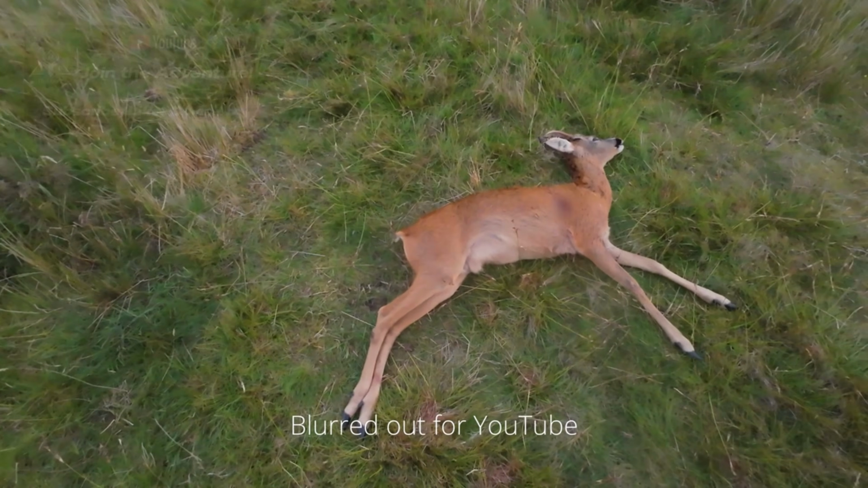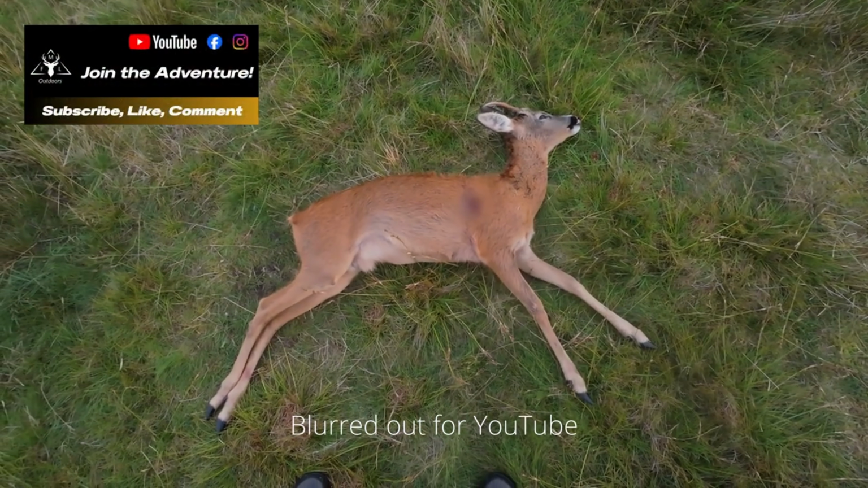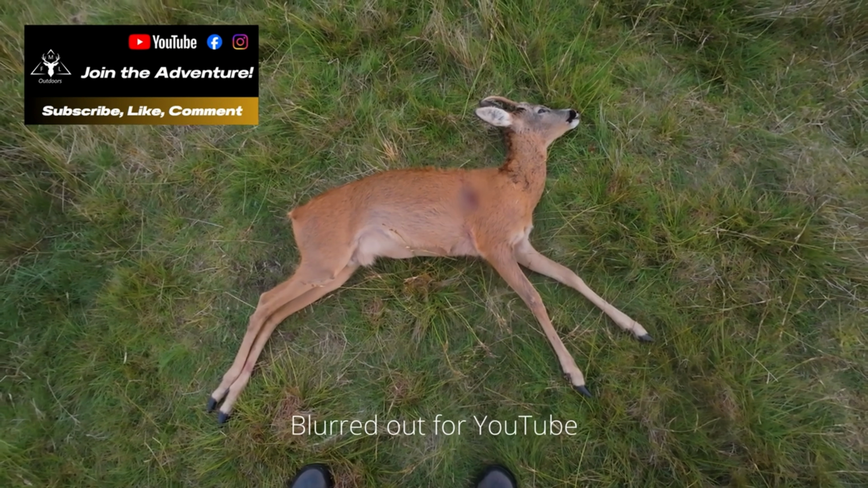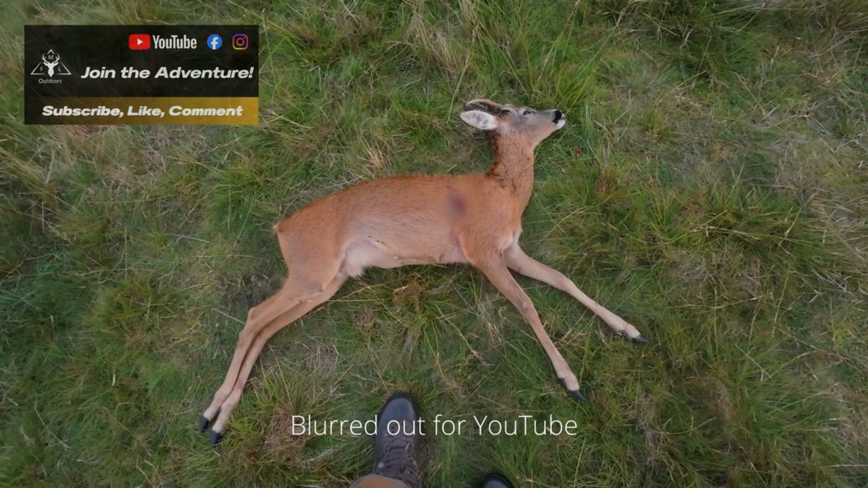Okay, well I've got this one back to the truck, and as you can see, that's actually the exit wound, but it's a perfect heart and lung shot. Yeah, another one went straight down.